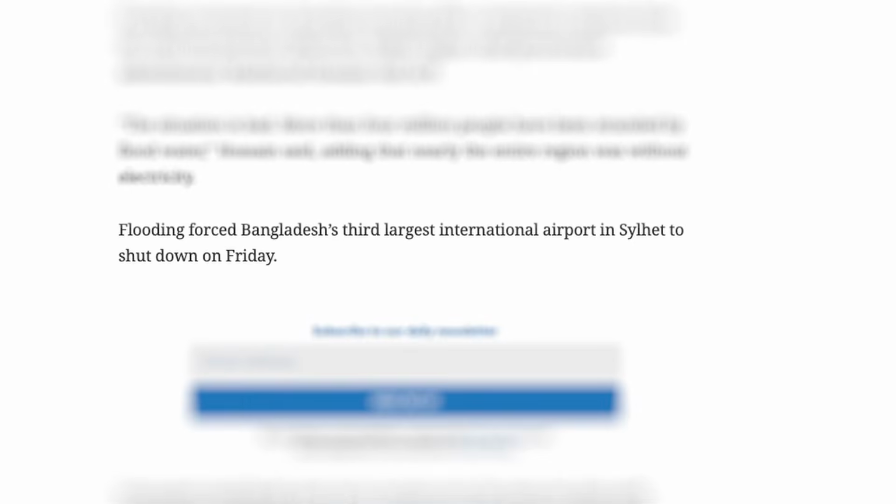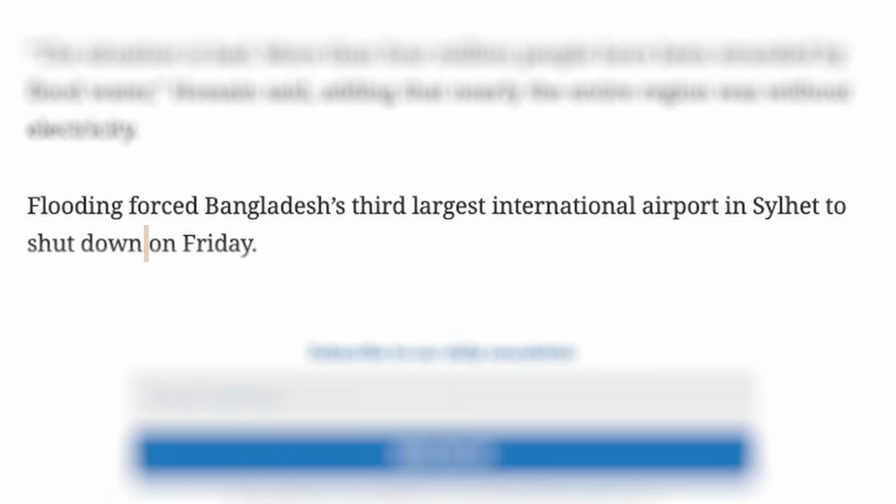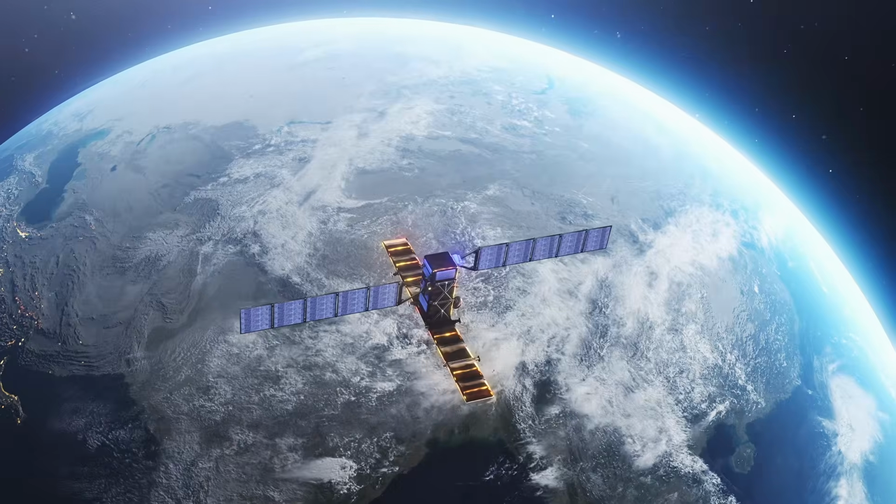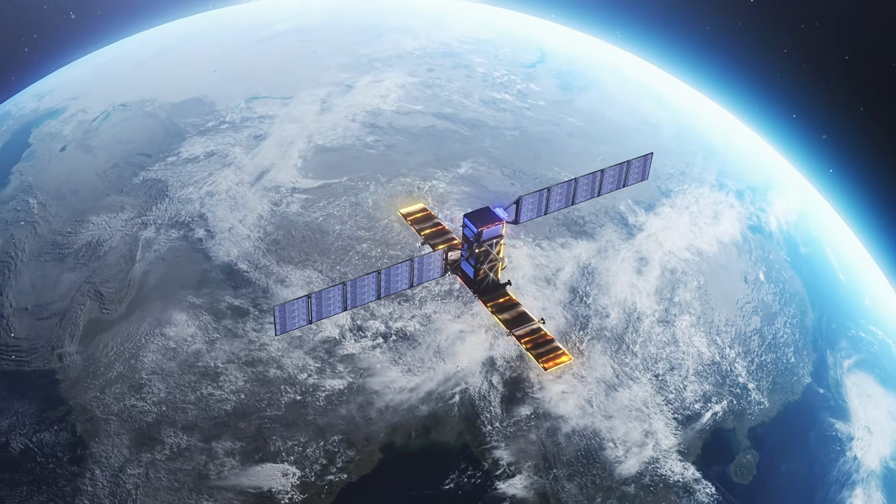Monsoon weather like this leads to shutting down airports, making it harder for planes and helicopters to fly. Traditional satellite images are also pretty much useless, obscured by the massive clouds pouring water down. That is until we look at radar satellite imagery.